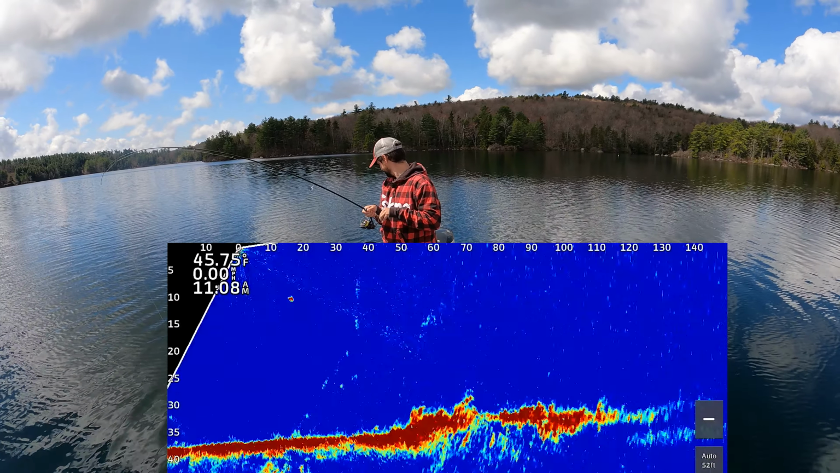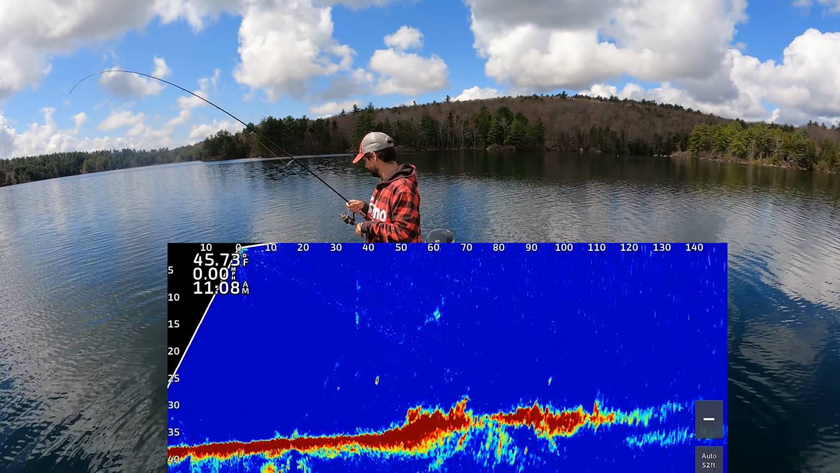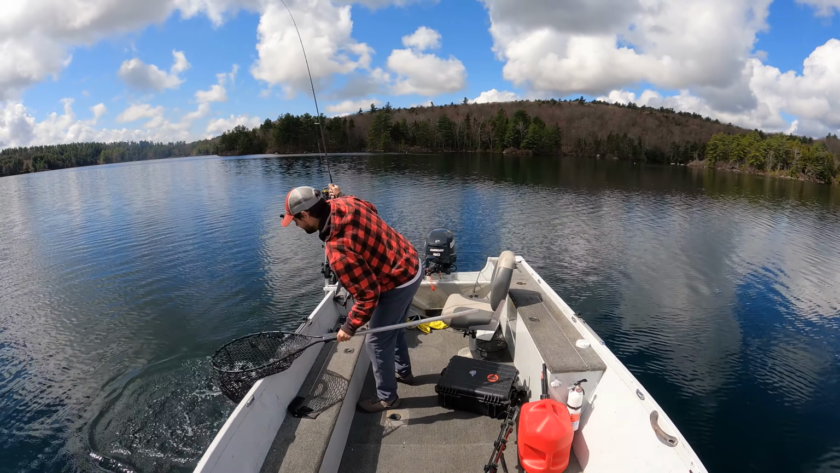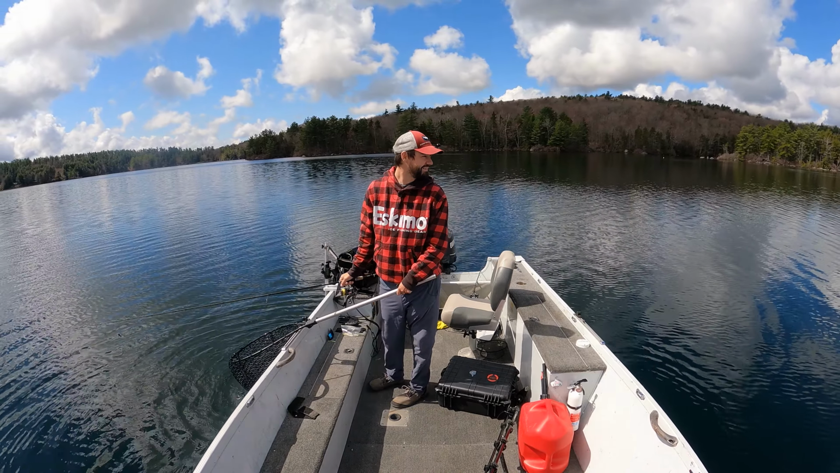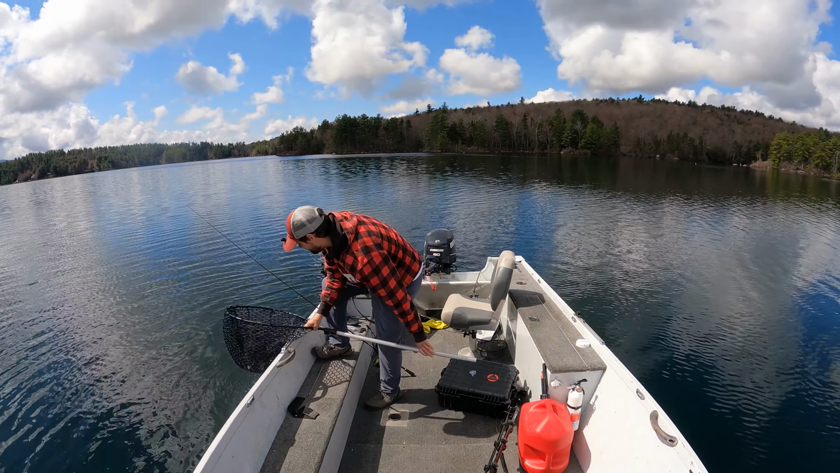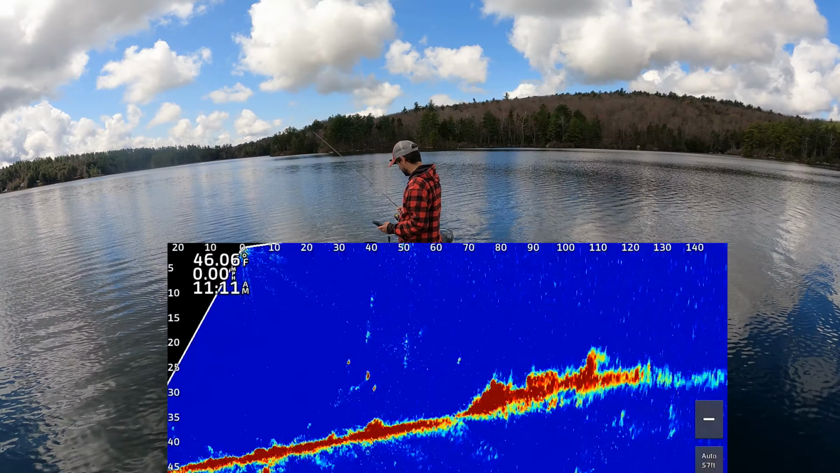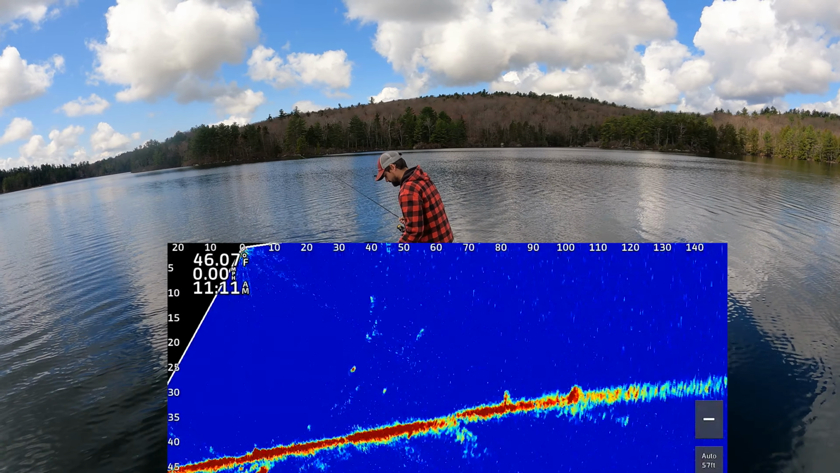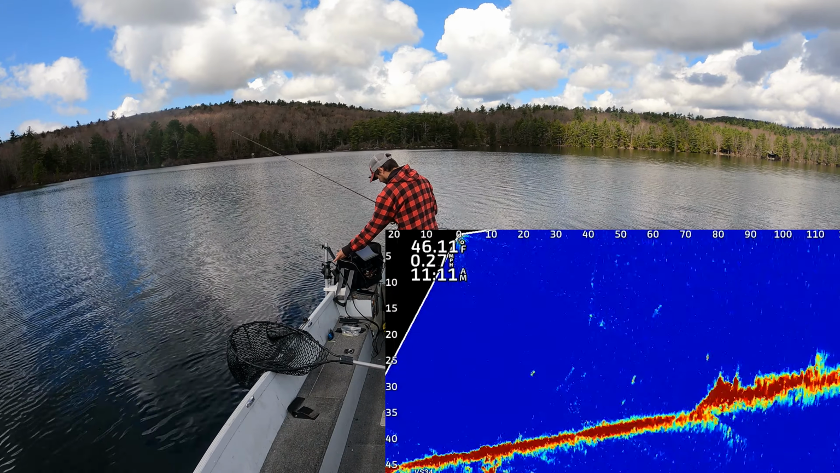Got him. Very pretty. Cast into lake trout in New Hampshire. It's the first time doing that. I mean, they're not very big, but another little squeaker going back in. I really don't know why they're over here. Water temp's 46. It's just a lot warmer. All right, there I am at 60, dropping down.